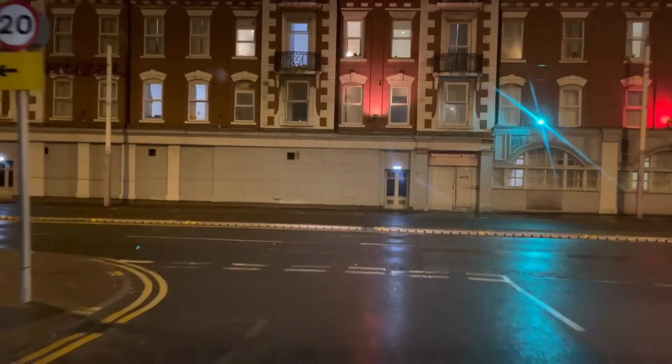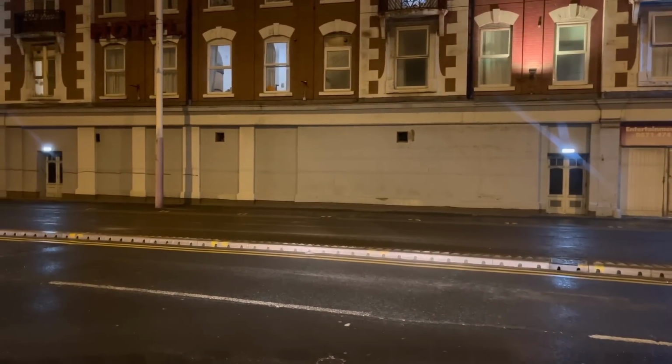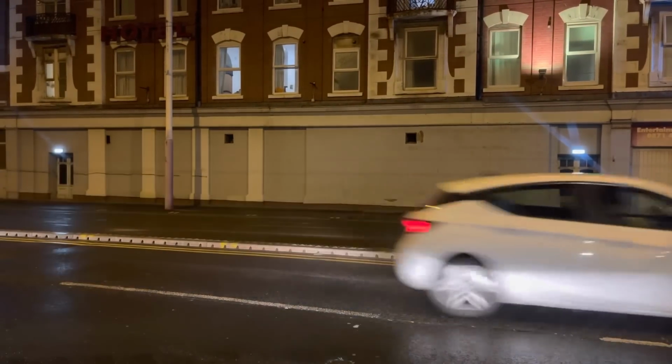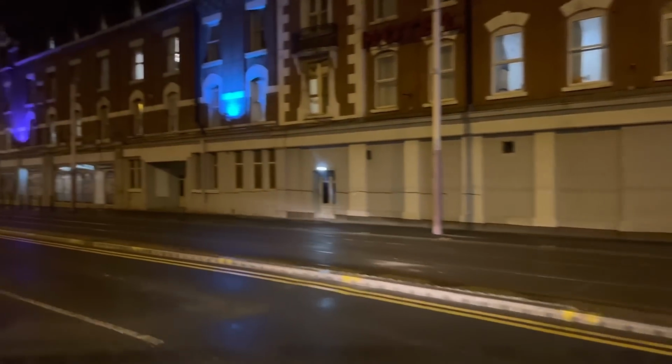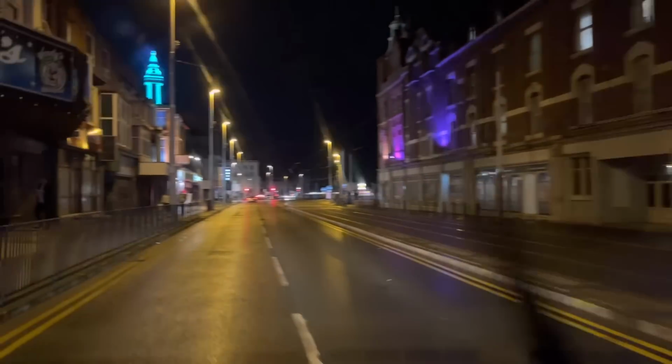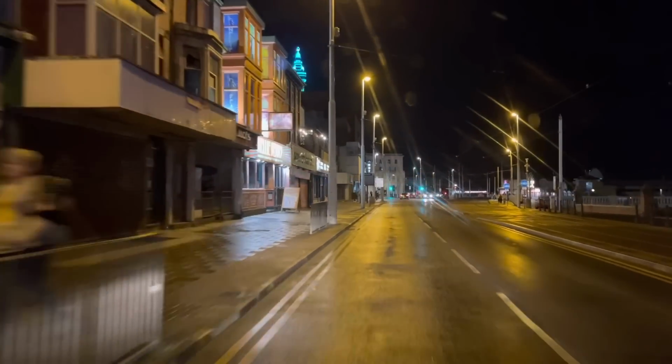The Metropole is full of immigrants. I believe that they're from Afghanistan. I'm not too sure, but it's full up with immigrants, and you can't stay at the Metropole.